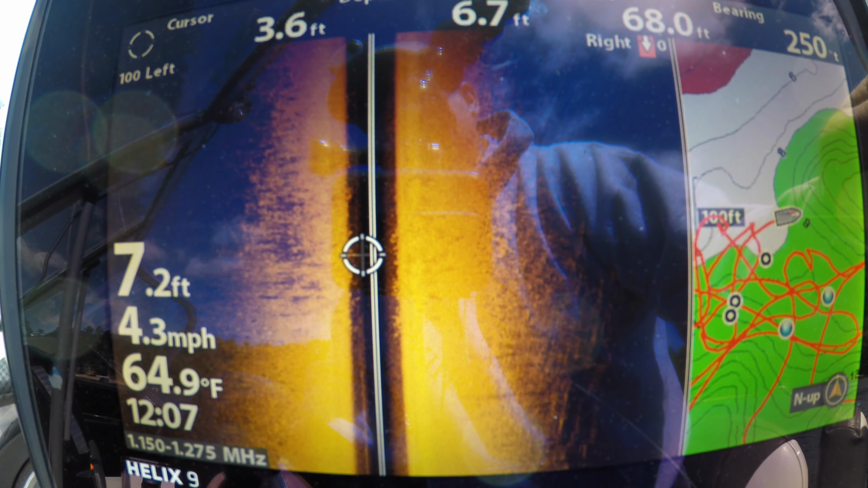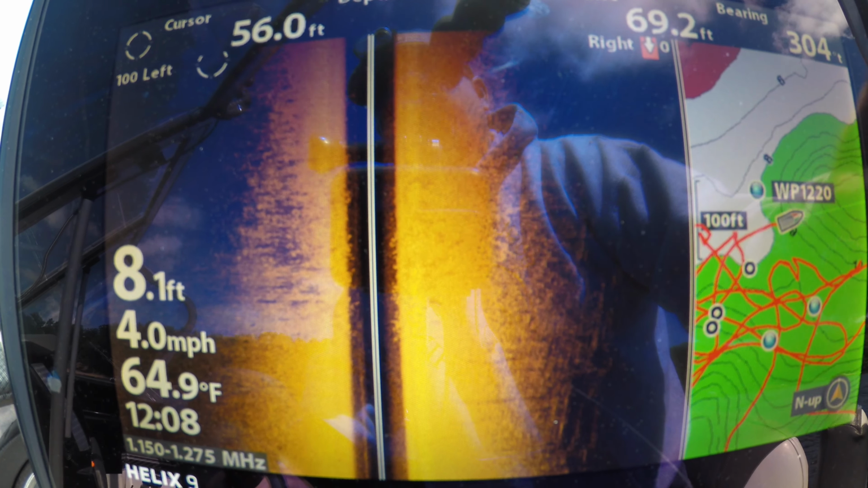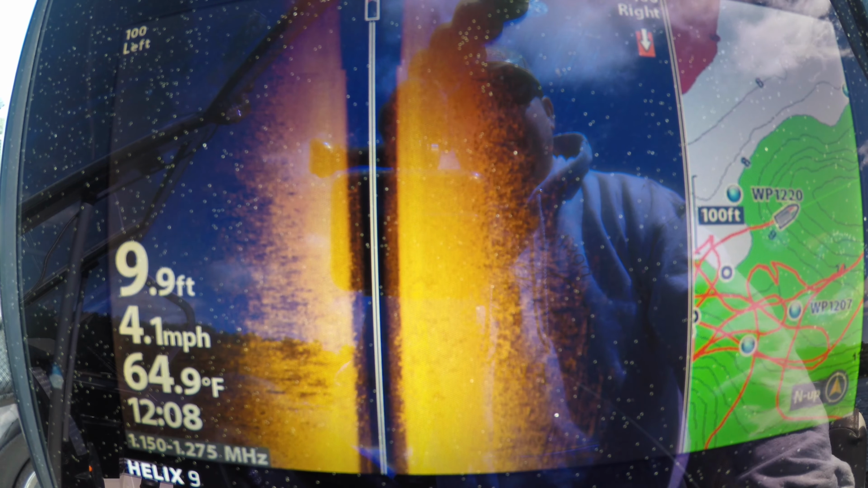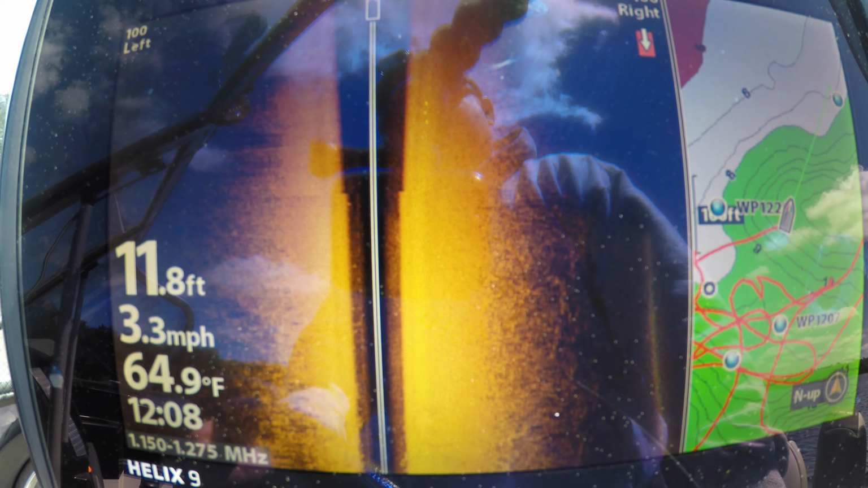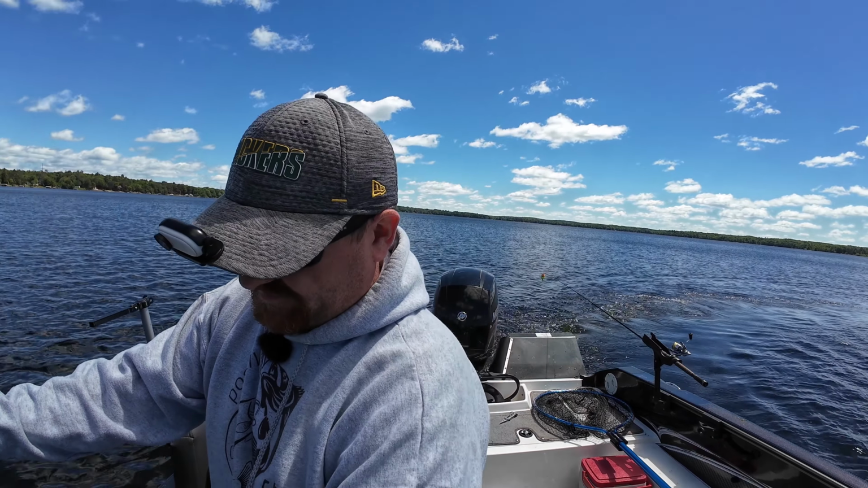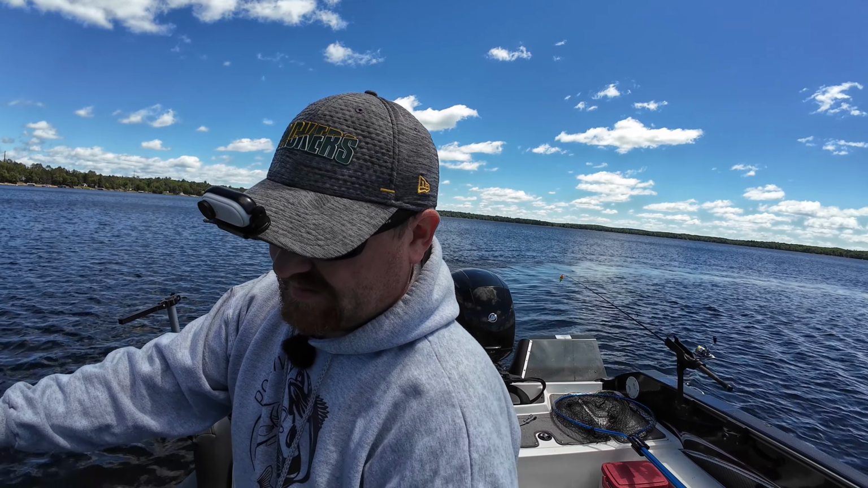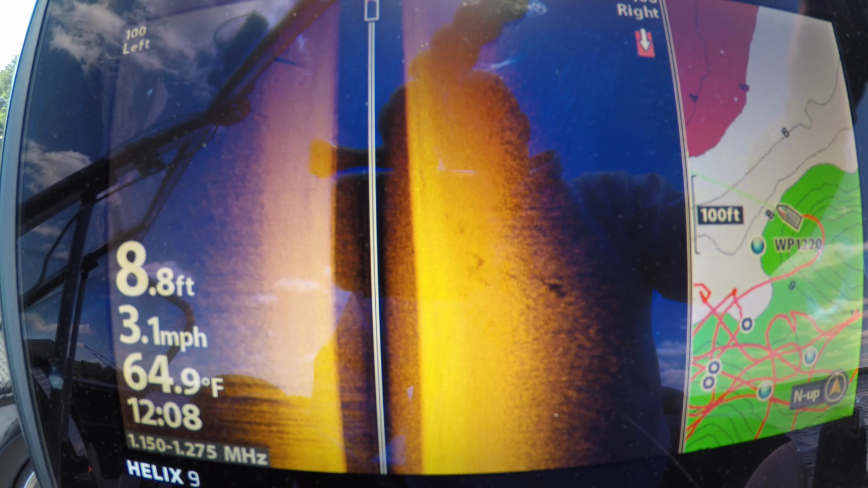And there we go. So right over here, right over there was a little pot of fish right there. And I just marked a waypoint on it. So now what I need to do is, we've got a pretty good wind today, so I need to spot lock upwind of it. We're in pretty shallow water, so I don't want to drive right over top of them. So what I'm gonna do is, this blue dot right there, that's those fish.